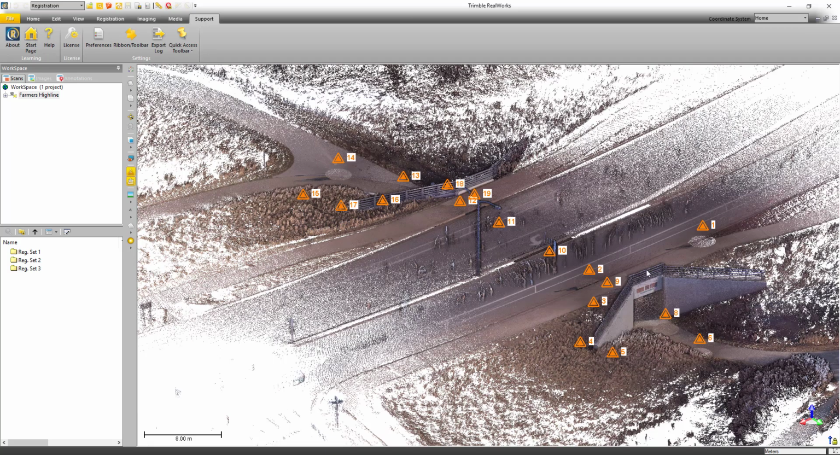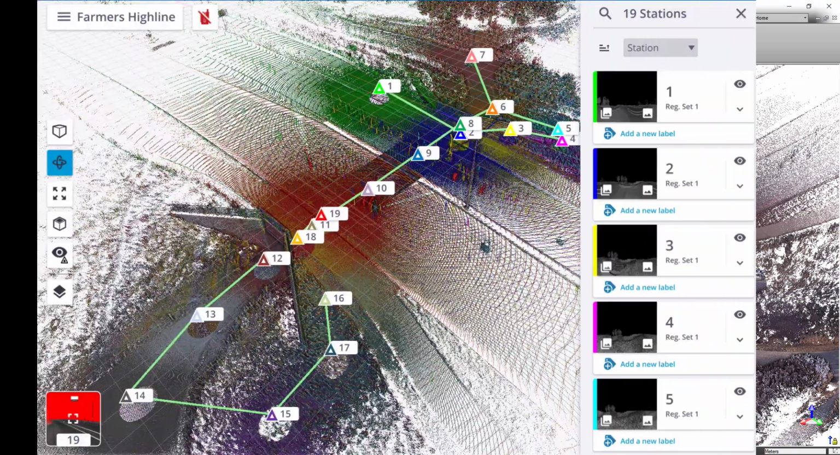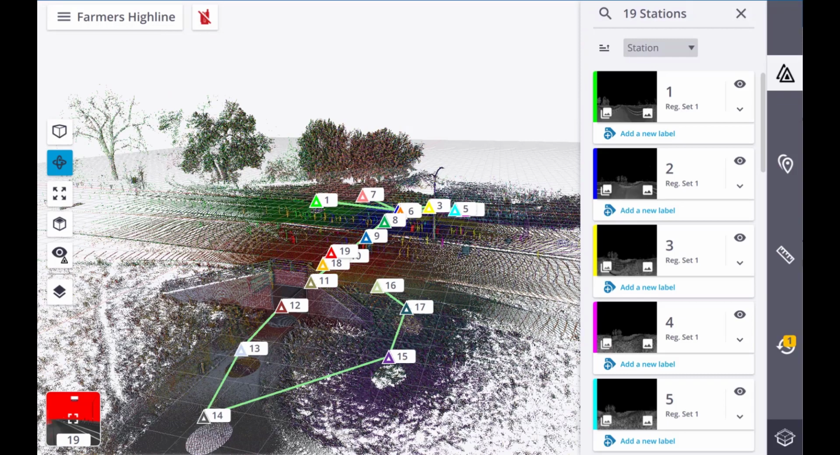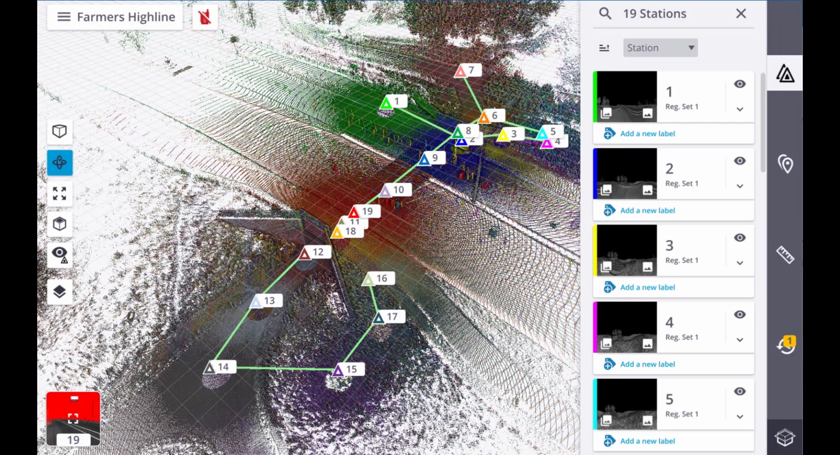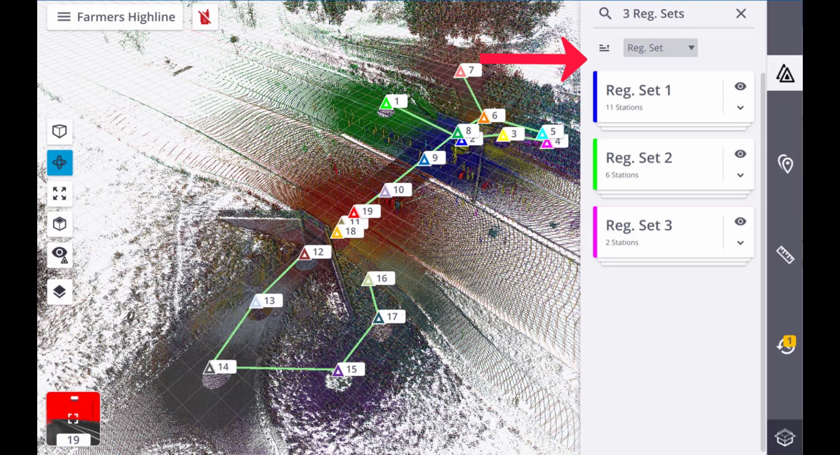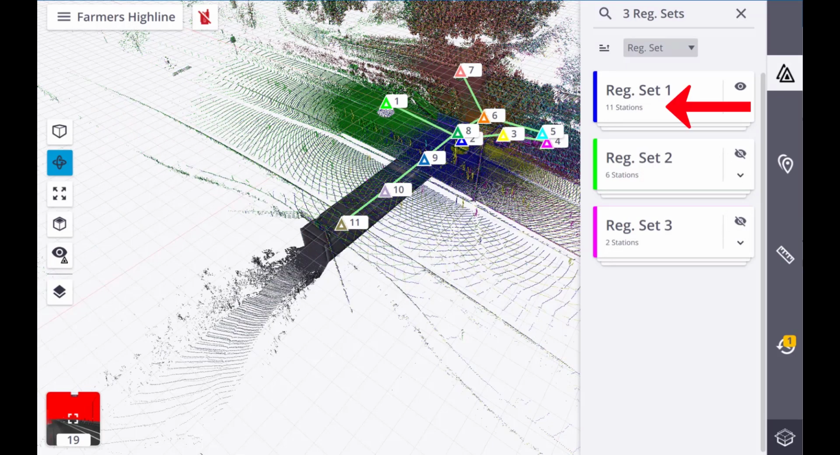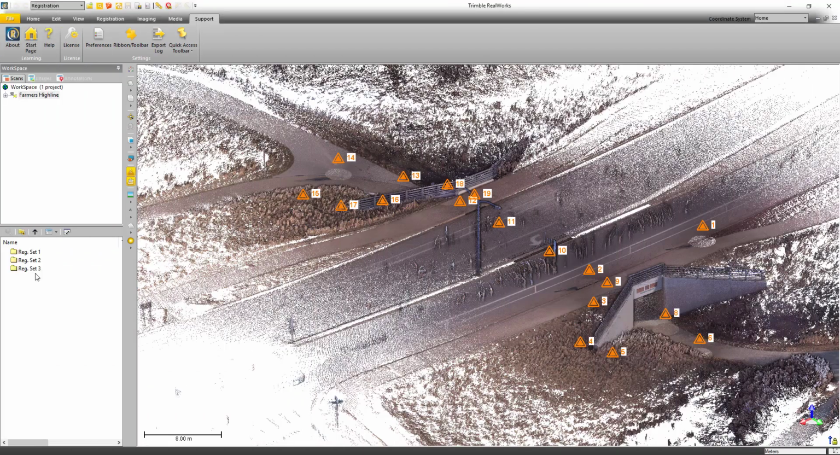Now if I look over here on the left hand side in the workspace, you'll see 3 registration groups. Now if we jump into Perspective for just a minute, this is the Perspective software, you can see all of the stations and the point cloud, but over on the right hand side you'll see the station list. Now I can change that view to show registration sets. Inside each of those sets is a group of stations that have been registered together. You can see there's 11 stations in the first one, 6 stations in registration set 2, and 2 stations in registration set 3. Now if we go back and look in RealWorks, those are the same 3 registration sets right there.